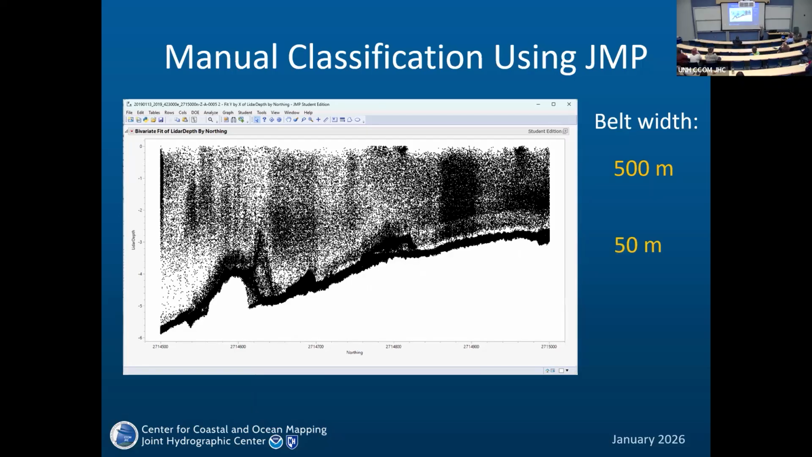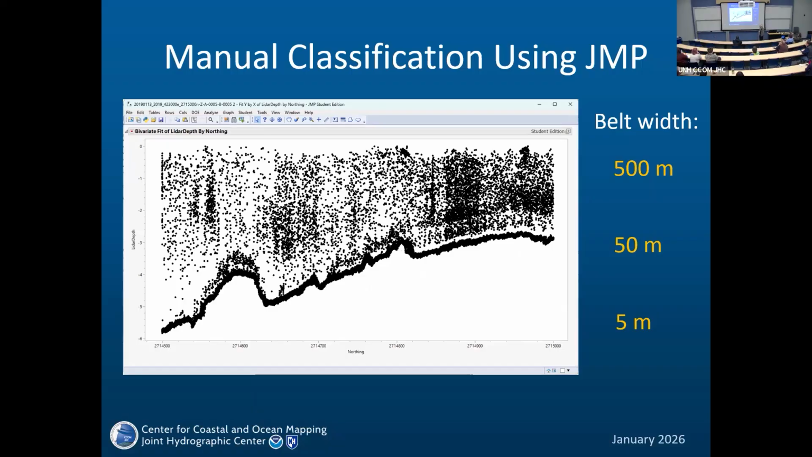If we take 50 meters, we can say for sure that there is bathymetry, but it's still not quite clear which GLMs are bathymetric and which are not. If we use 5 meters, it's quite clear what is bathymetry and what isn't. So we selected the GLMs that are bathymetry from our point of view, and that allowed us to train the model.